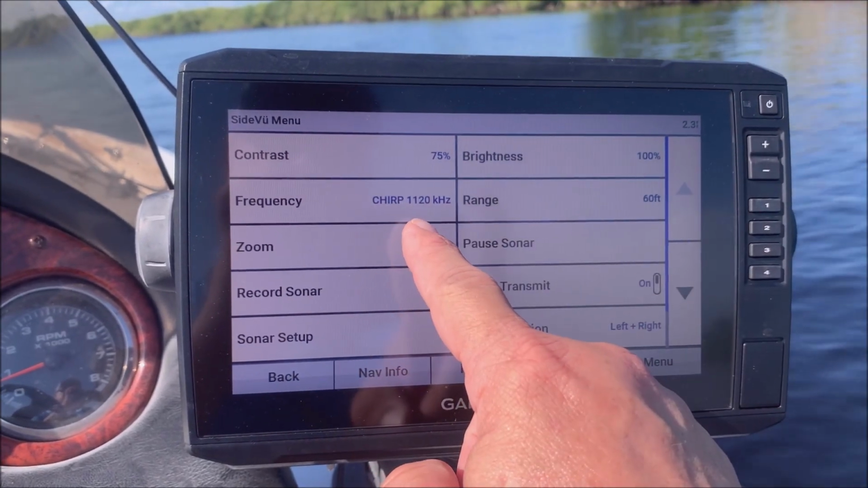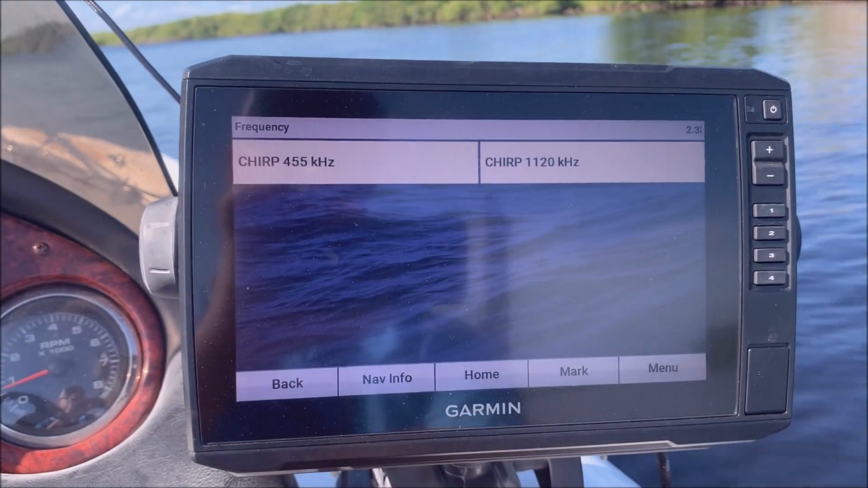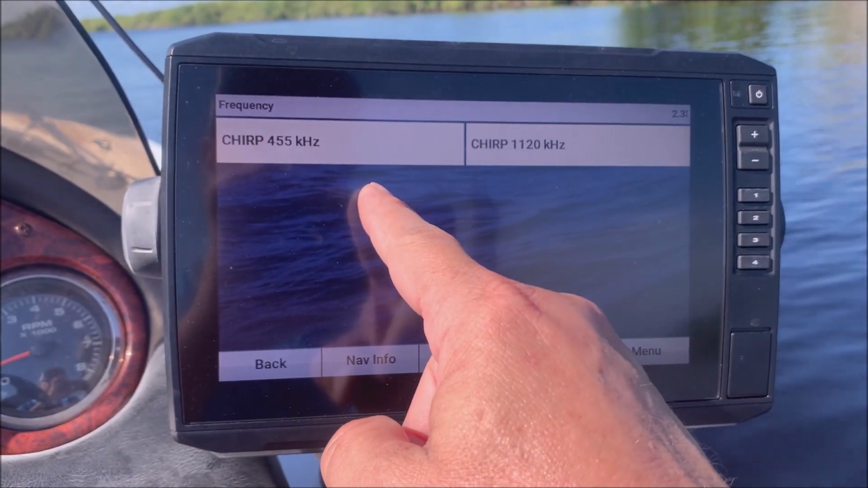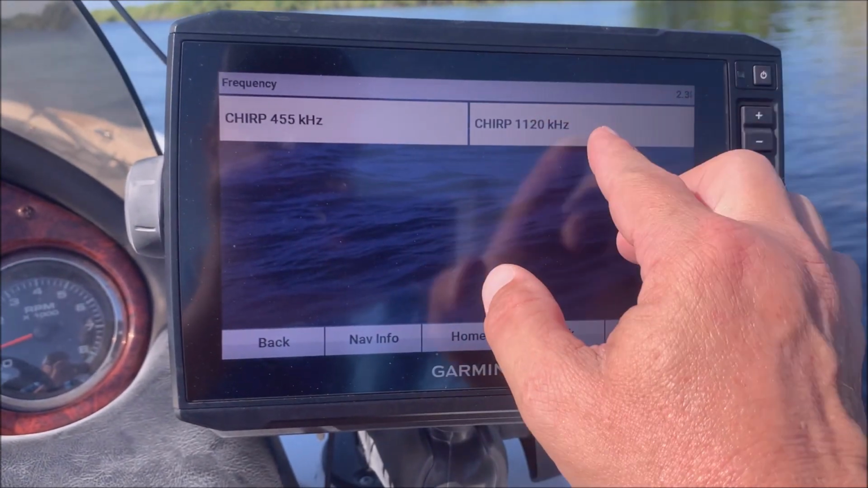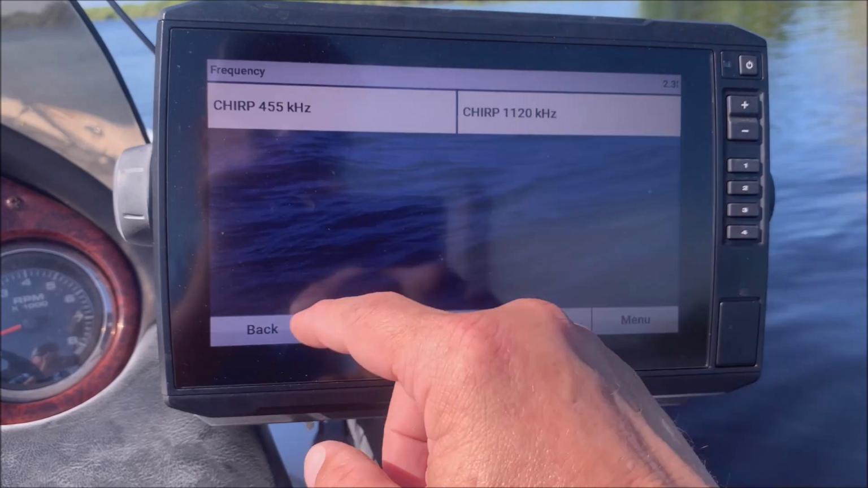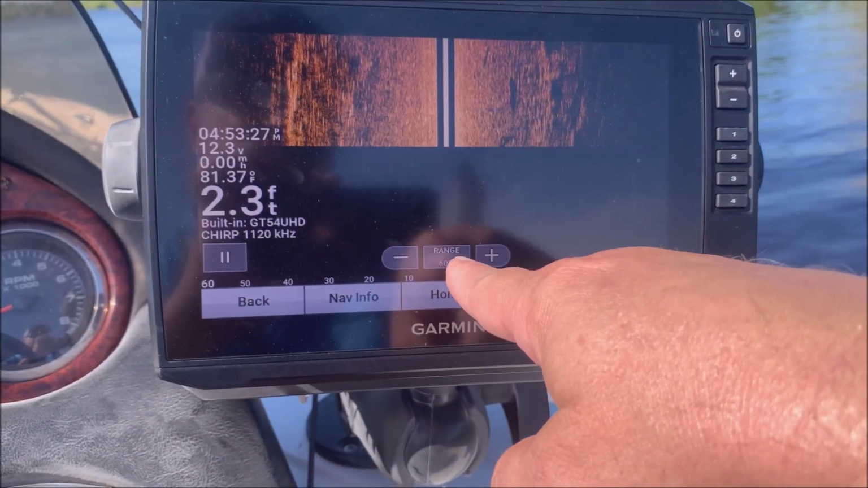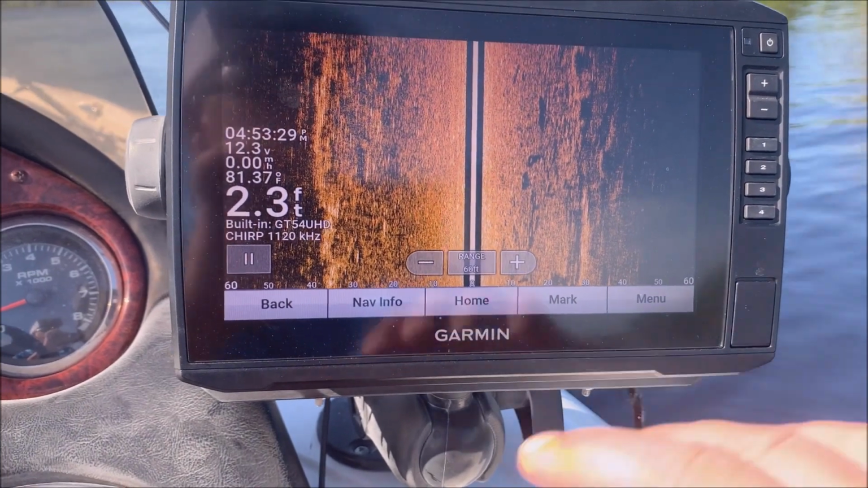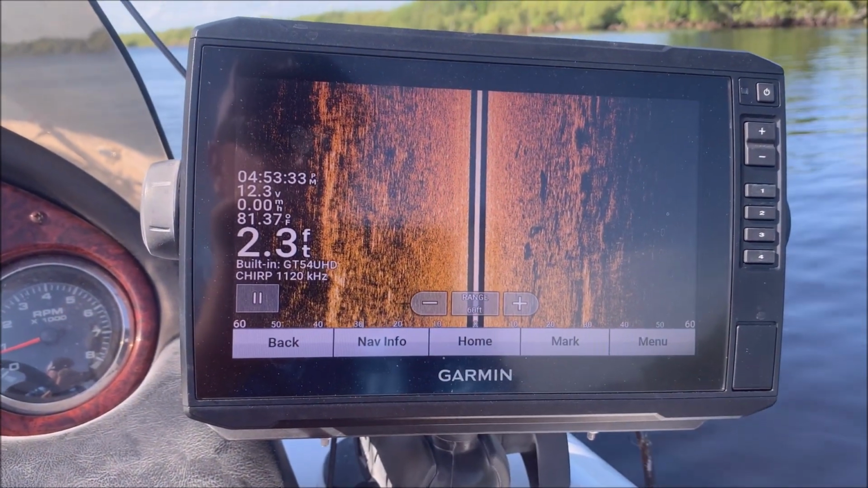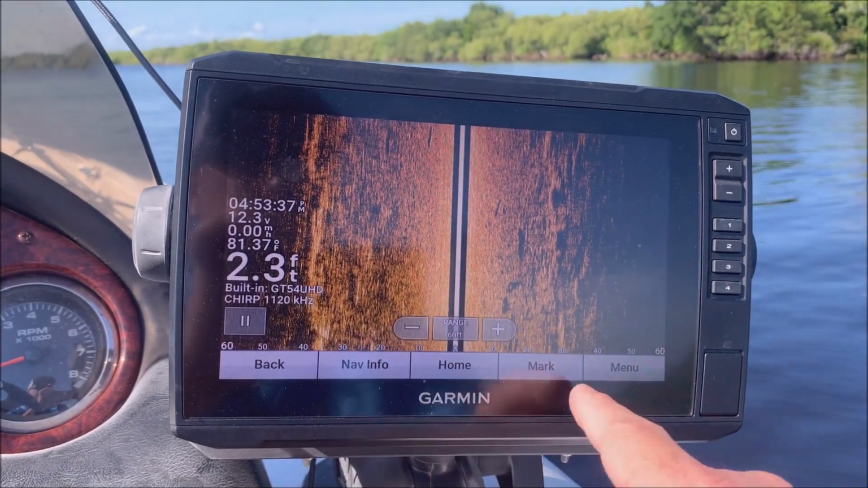The next thing is you can change your frequency, and you can change it from chirp 1120 to chirp 455. Typically the 455 is going to give you a larger range, whereas 1120 is going to give you more detail. I usually keep mine on 1120 and then keep that range again to about 60 feet. If you want to see further out, you can change it to 455 and then go out to 100 feet if you like. I feel like I get the best picture though, keeping it at 1120 and 60 feet.